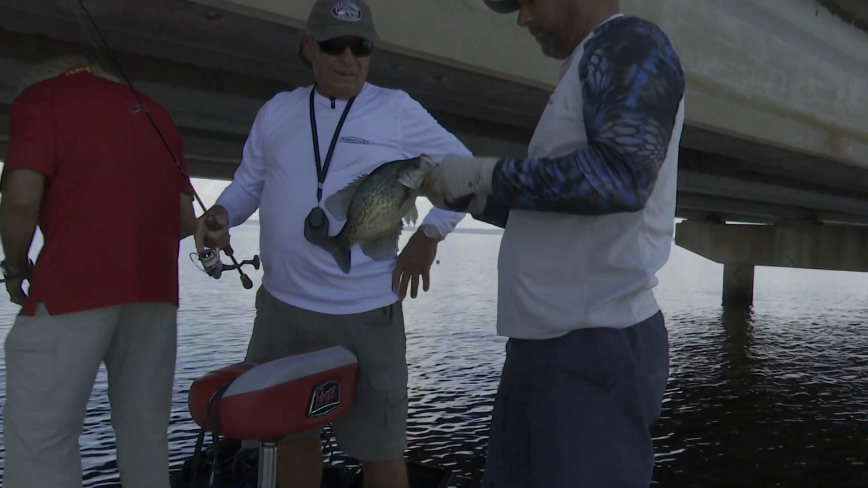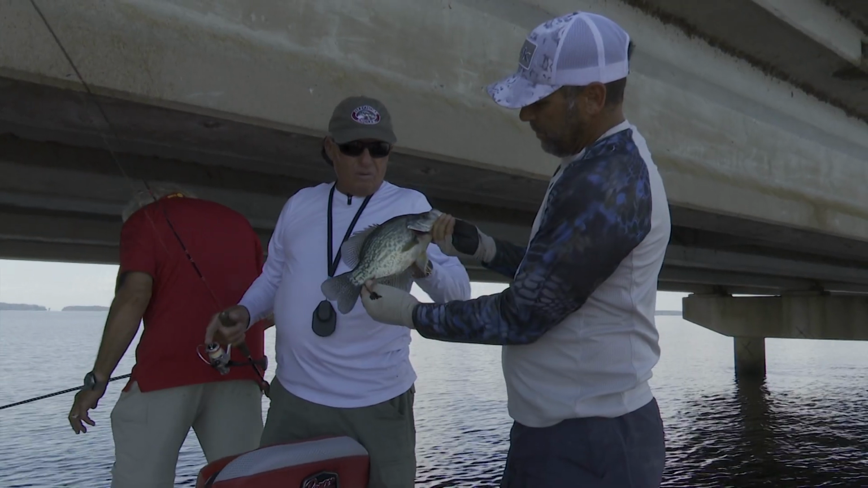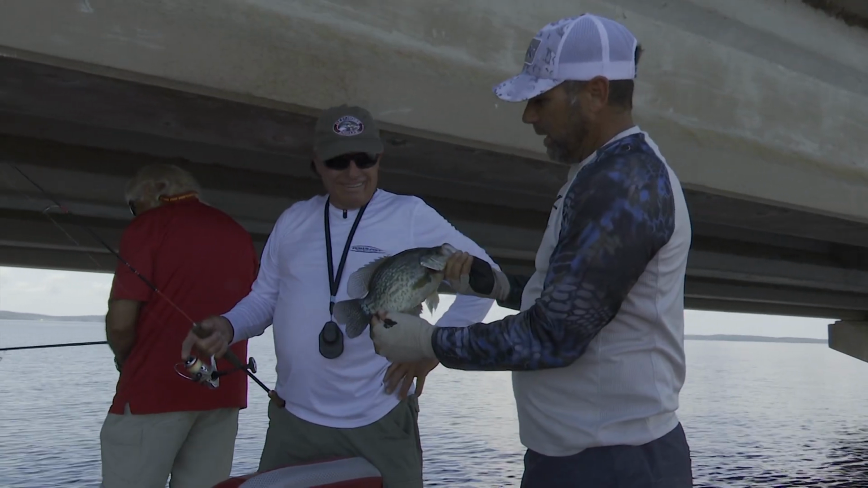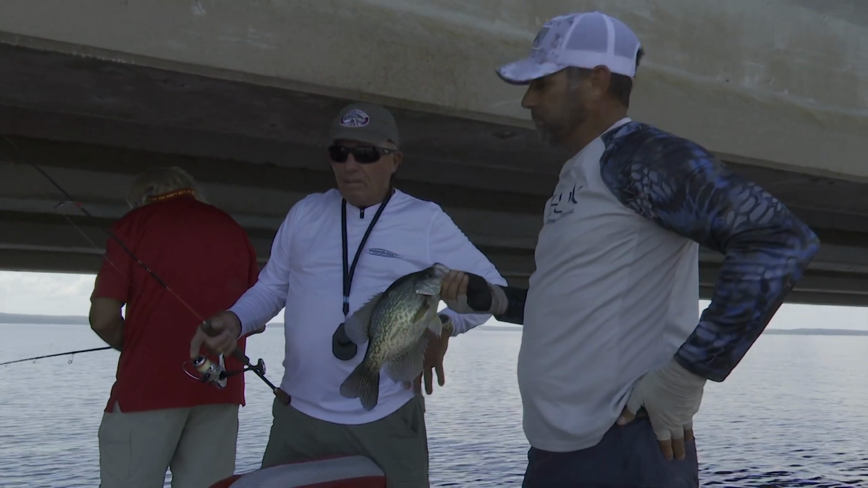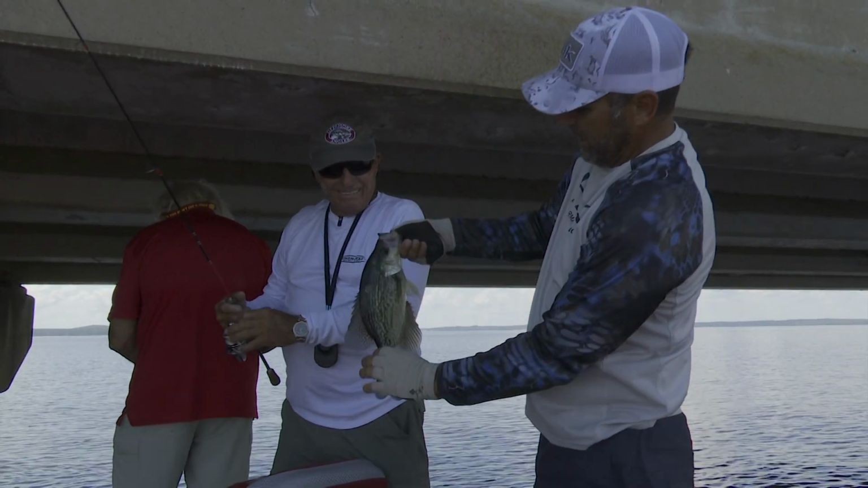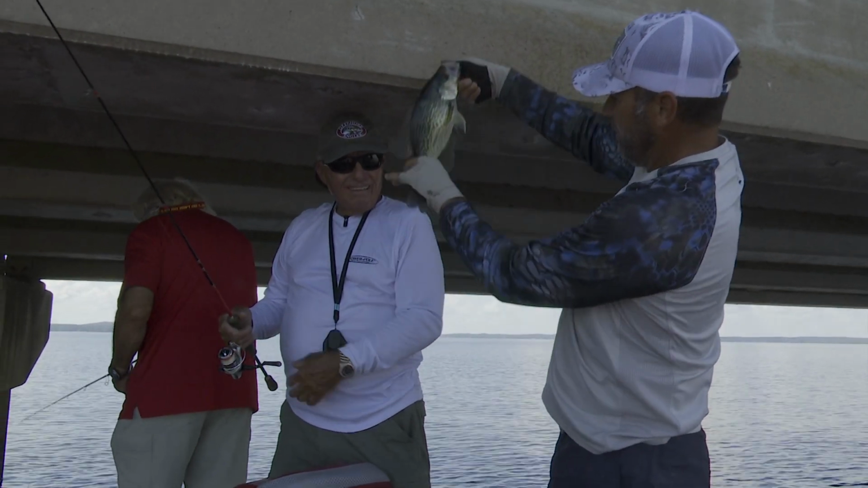That was a vertical deal. All we did was you were watching them on the live scope. That's right. We're getting right on top of them. We were saying lift it up, and drop it down. He was following it. You can see it. And they follow it and swim straight up like this. You can watch them on that live.